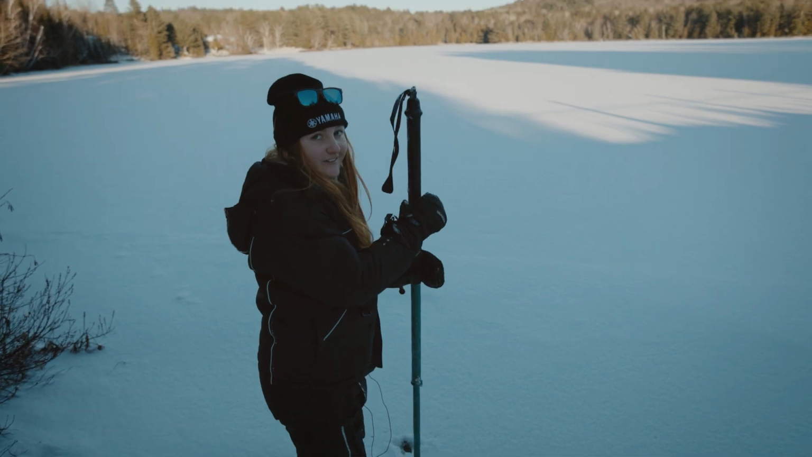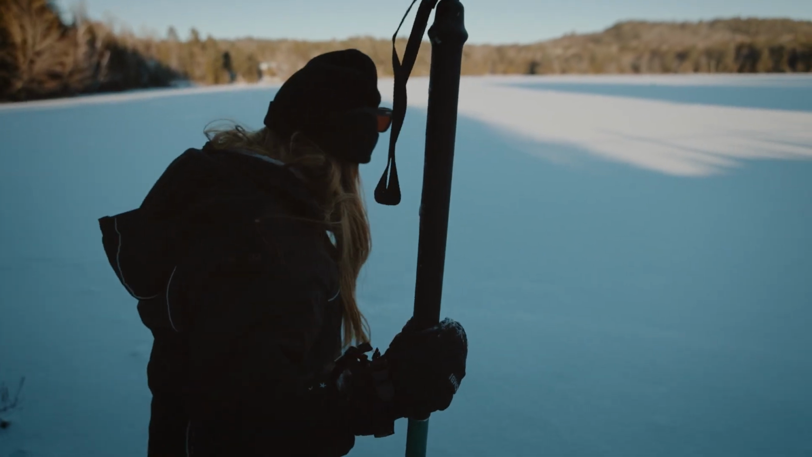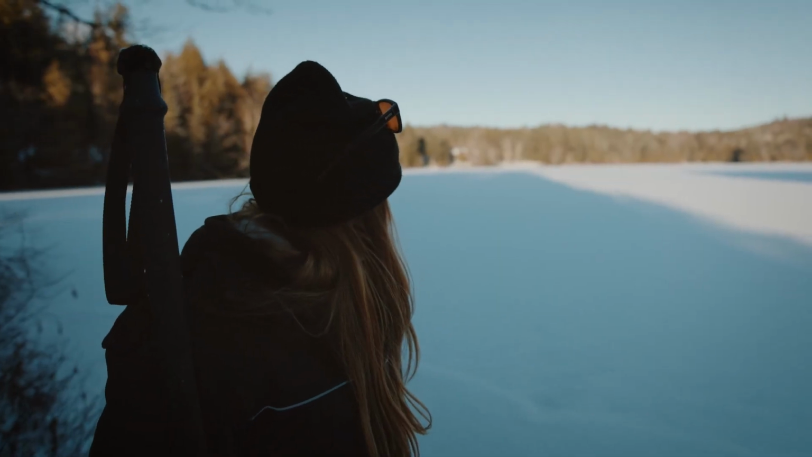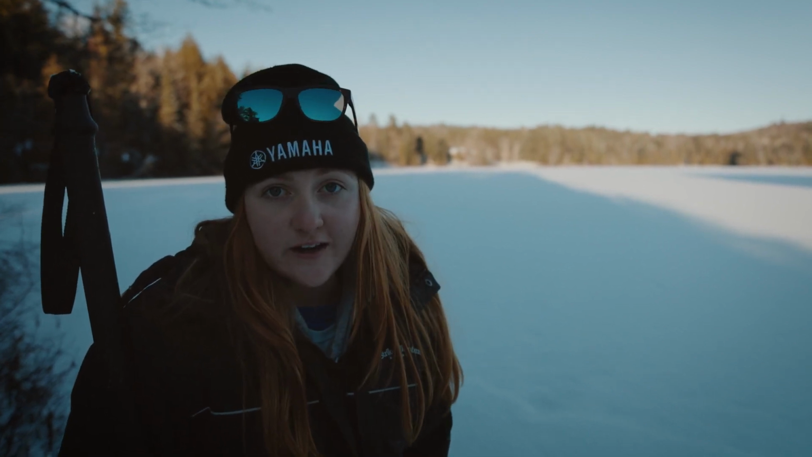That was like 2 picks. Oh, jeez. All right, that was 1 hit. This unfortunately is unsafe here, so we're going to have to go to the next lake.